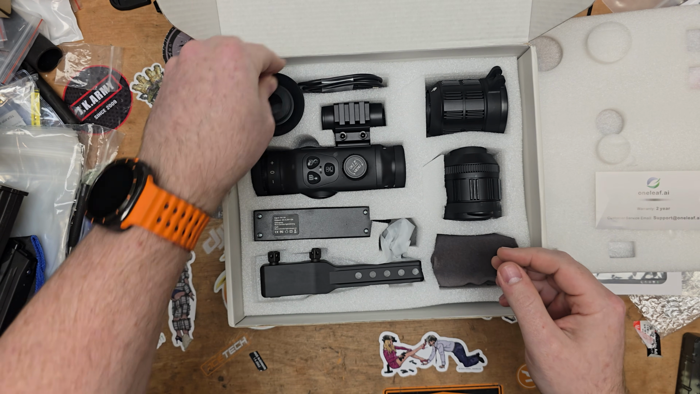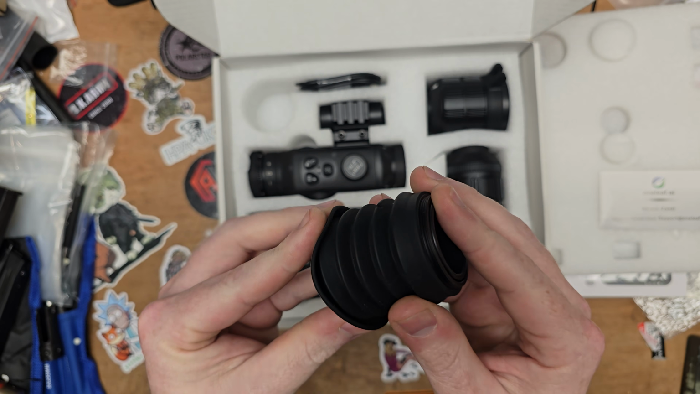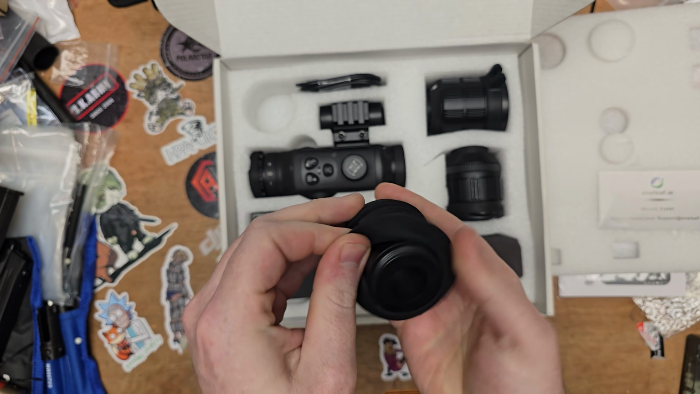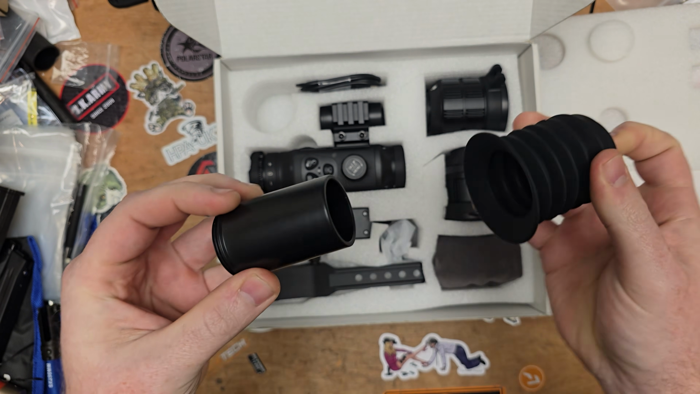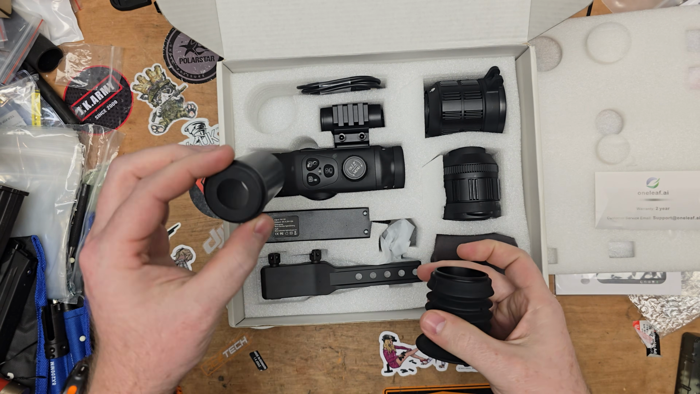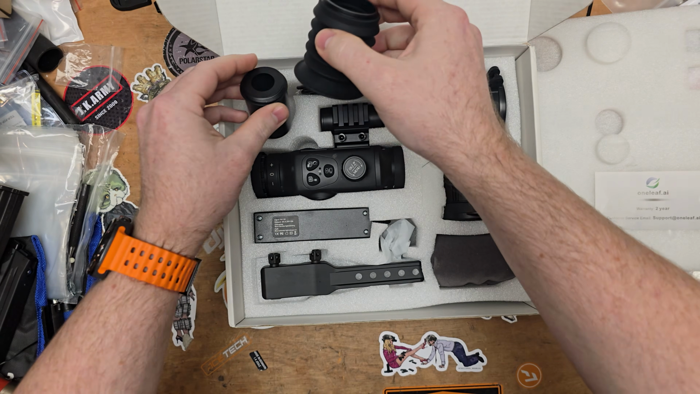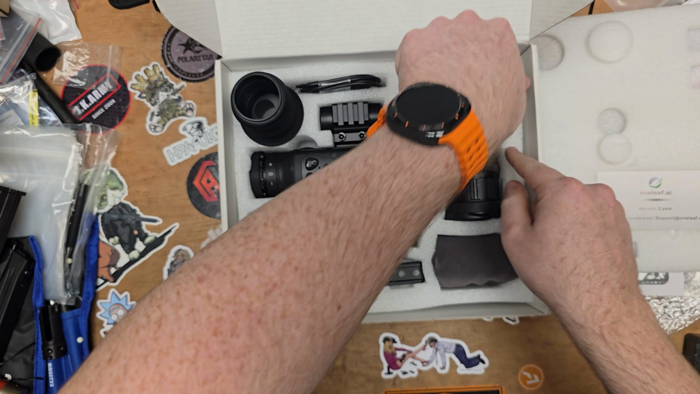Everything from charging leads, USB-Cs. What is this thing here? Not entirely sure. So let's pull this thing out. Maybe that goes on the front. Not entirely sure. So we'll pull it all out and I'll show you what's in here.